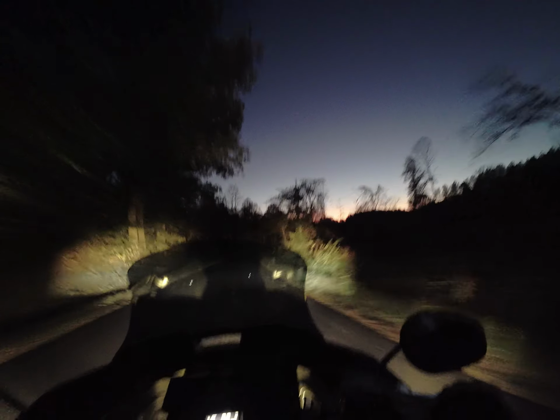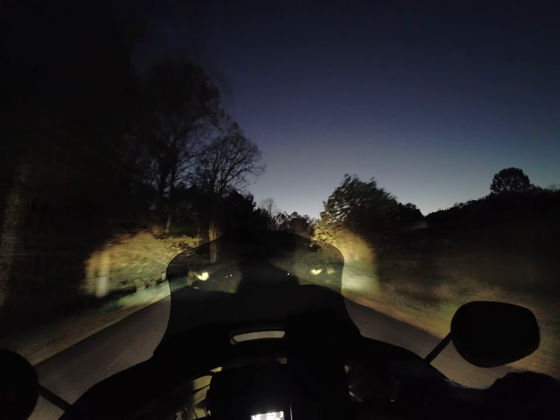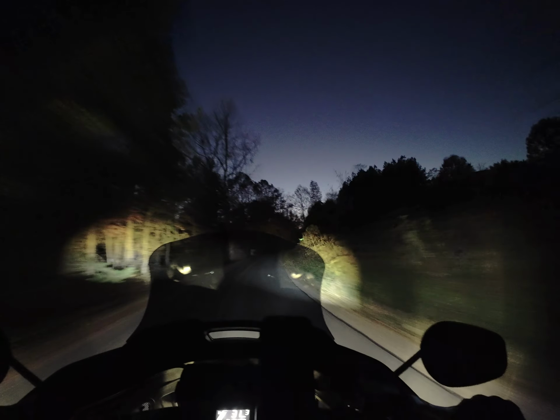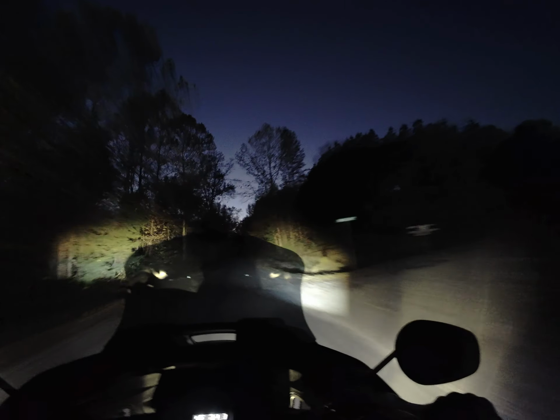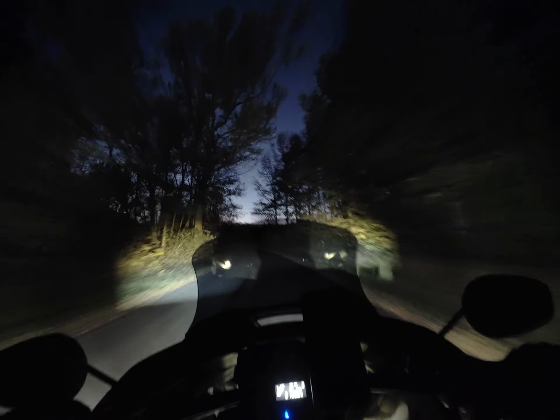You can see them pretty early on. Now, the only thing I would add to this is my high beam. With that, I've got a pretty wide visual beam and visibility down the stretch. So I've significantly increased my visibility, especially on these back roads.